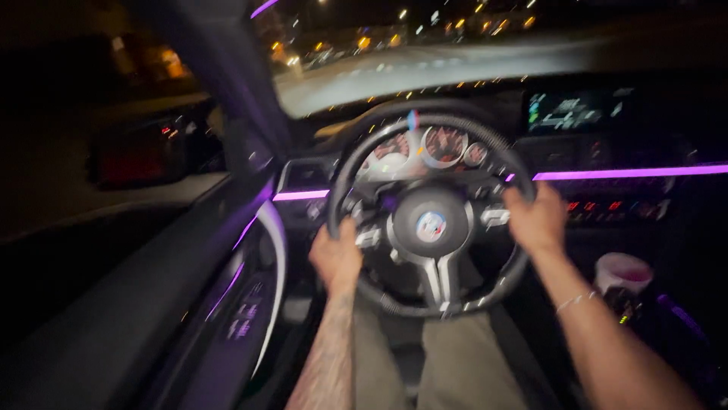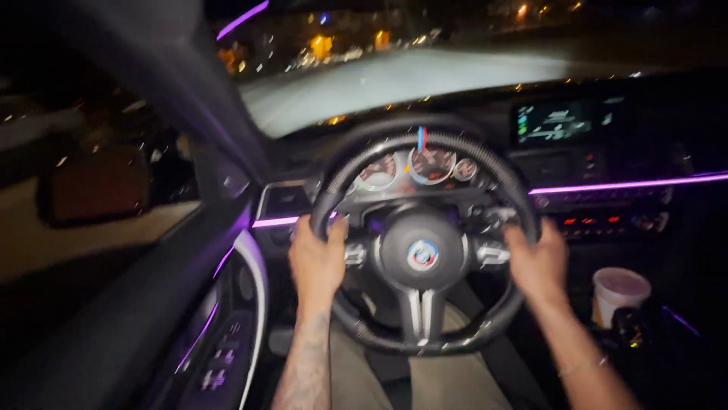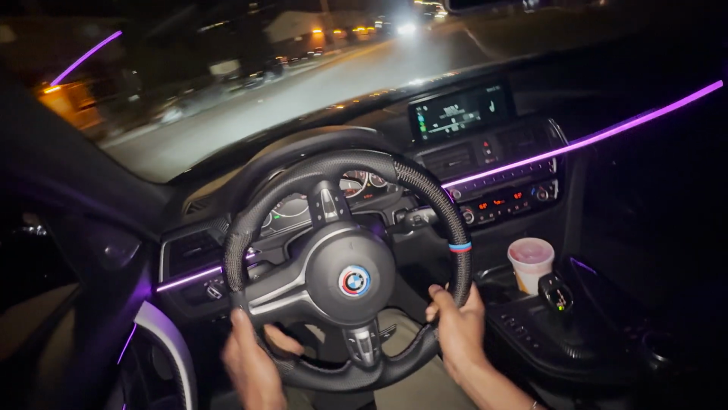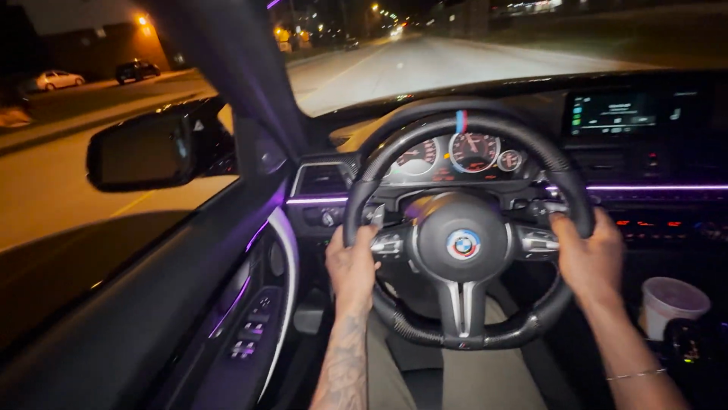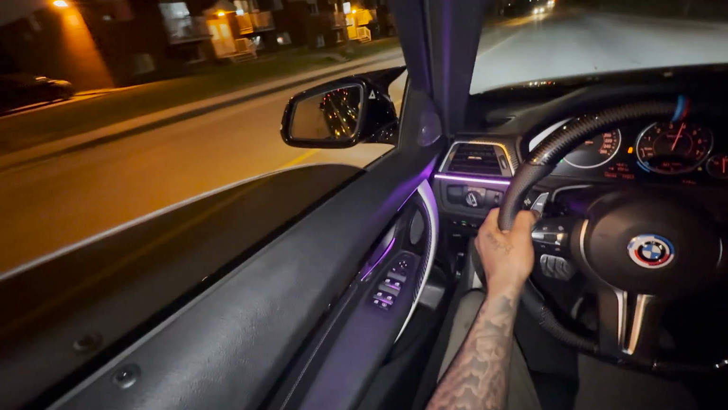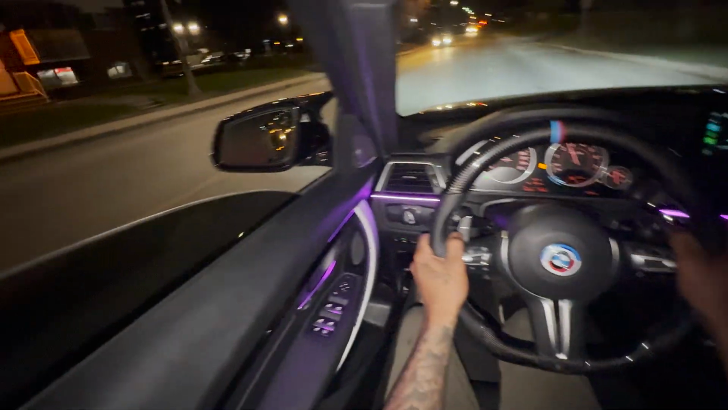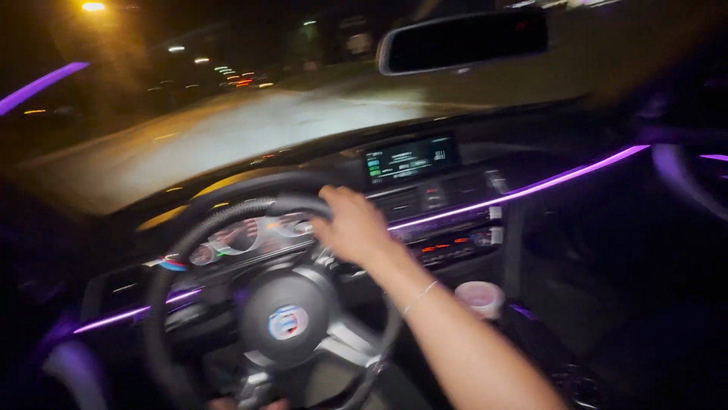On launch control. Yeah, these tires are pretty good. It is better than my winter tires. They're not the best, but it hooks pretty well. Plus my car's xDrive, so. Alright, one last anti-lag pull for y'all.